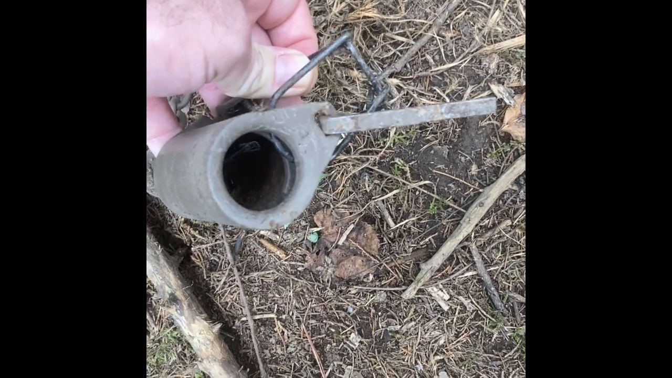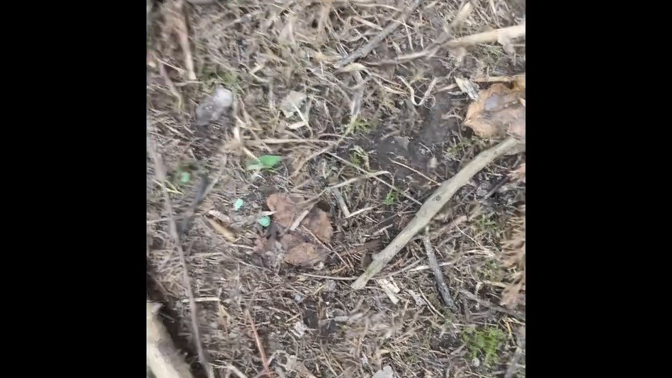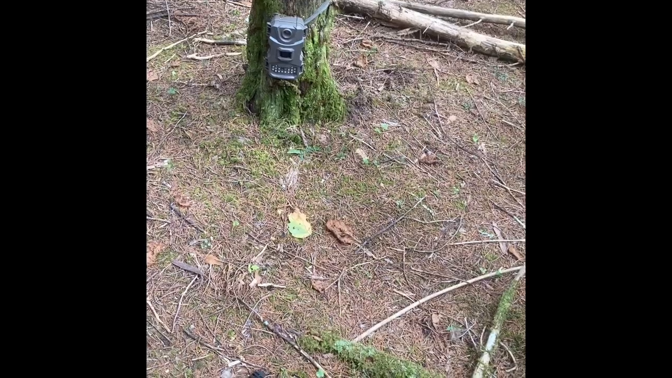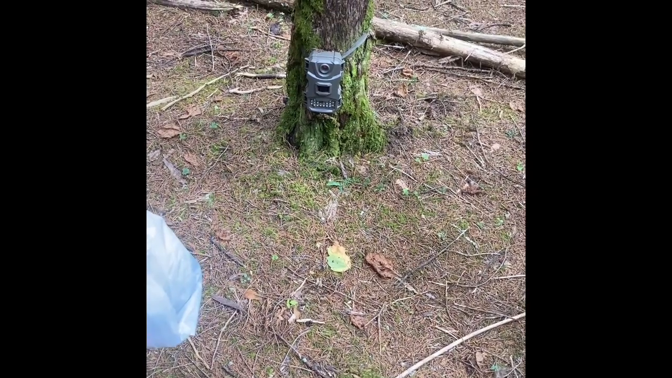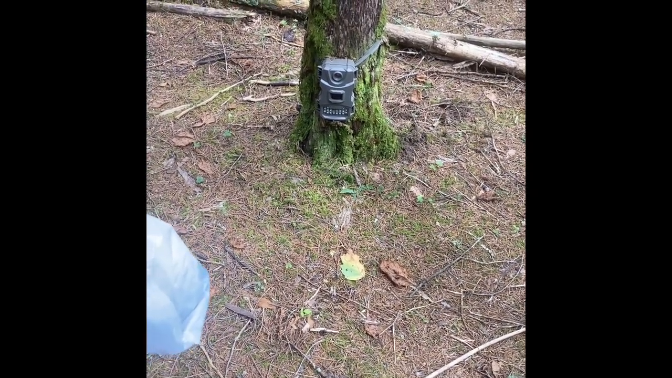But the bad part is, whatever it is, managed to somehow pull itself out of the trap. And you can see it's been set off because this is flipped back. And that hole's pretty tight, so something pretty strong, you know, or smart, one or the other, has figured out a way to get itself out of there. But the good news is, we do have a trail camera. And it's pointing in the general direction of that, so we should have caught everything on there, hopefully, as long as it was working right. So we'll find out here in a little bit.